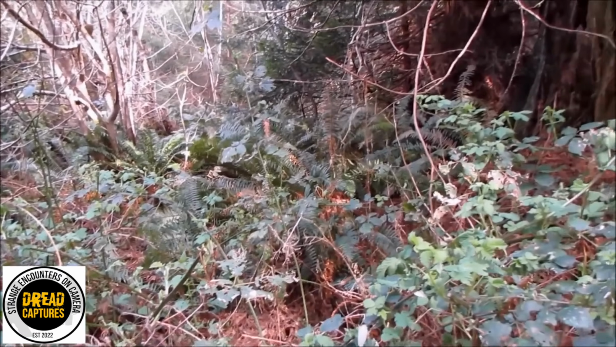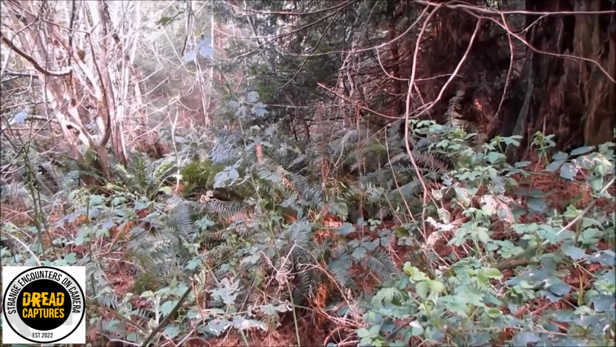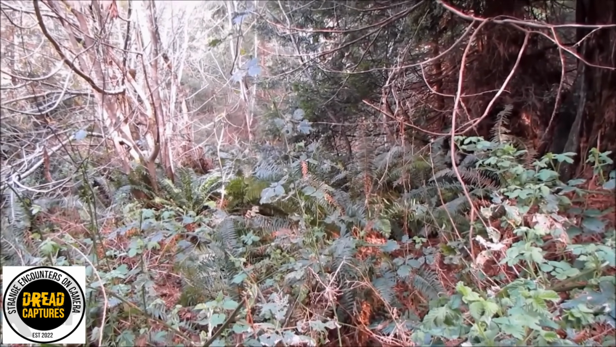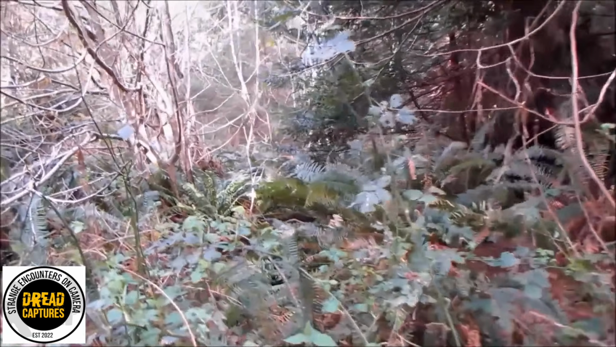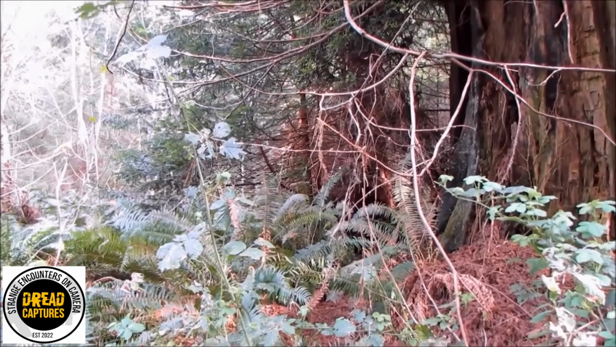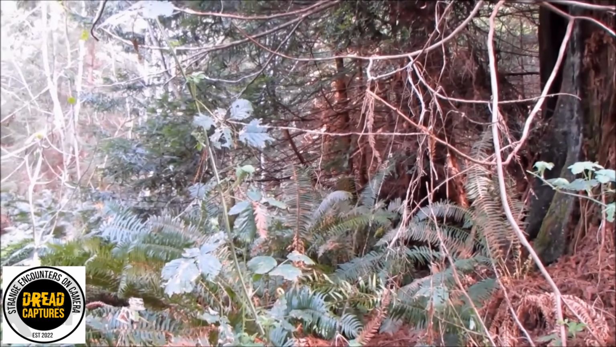Woods go silent, the air gets heavy. Then, noticeable rustling through the brush. I heard something running around. I thought maybe we would see a deer by how big it was moving around. There's something moving back there. I wonder if I can get the camera on it.